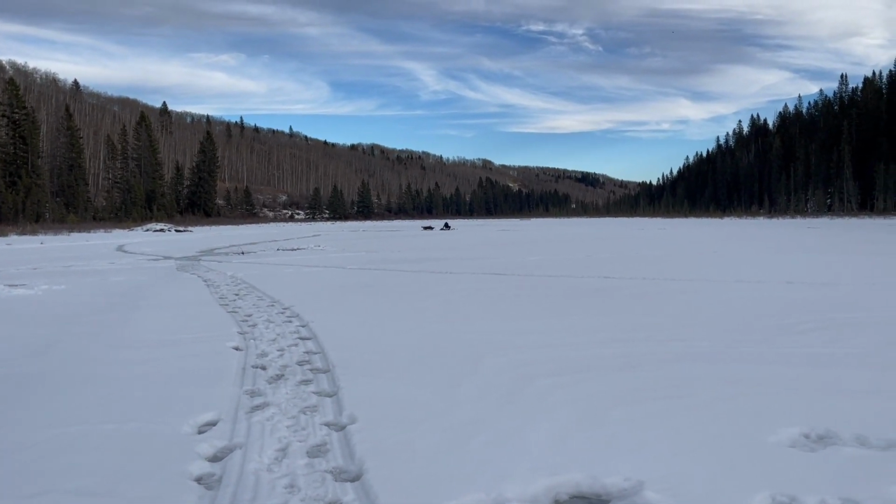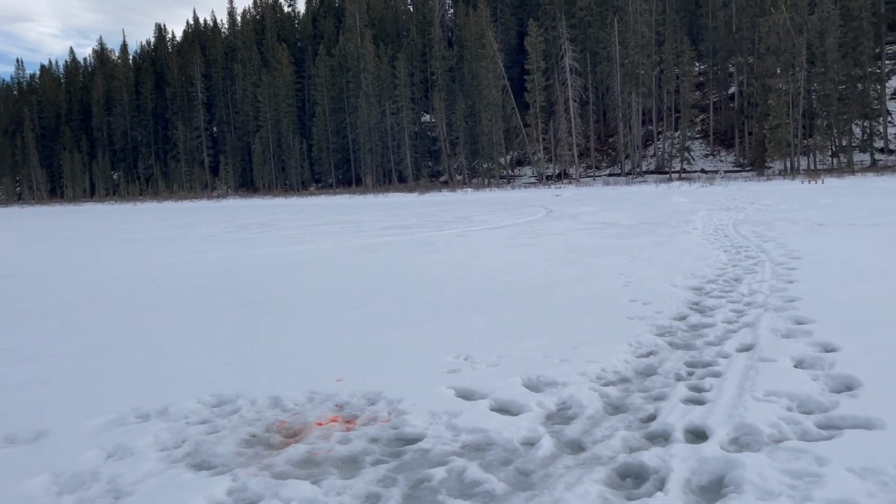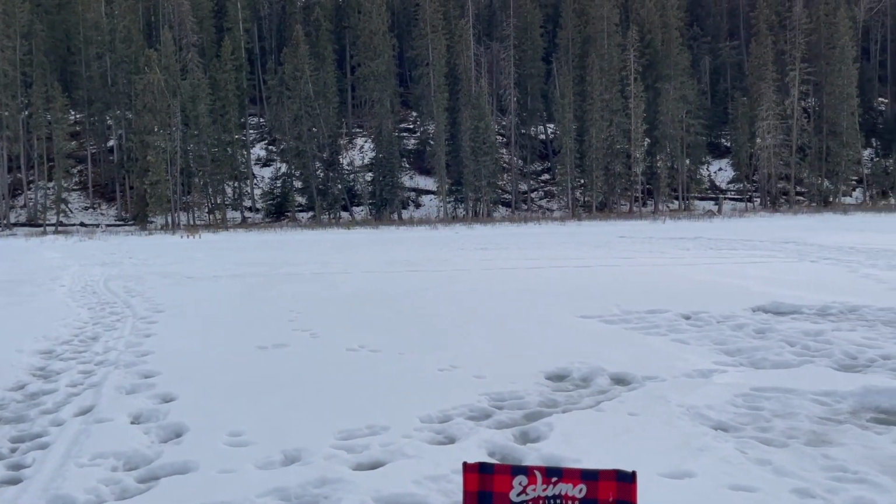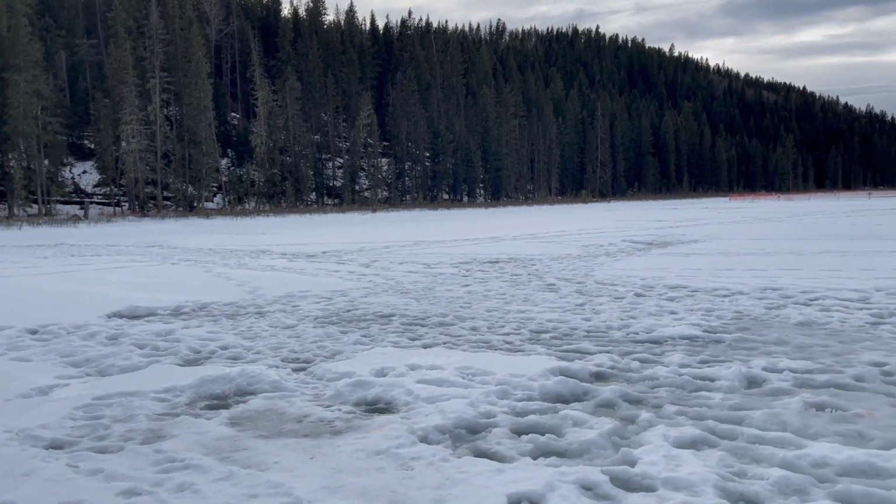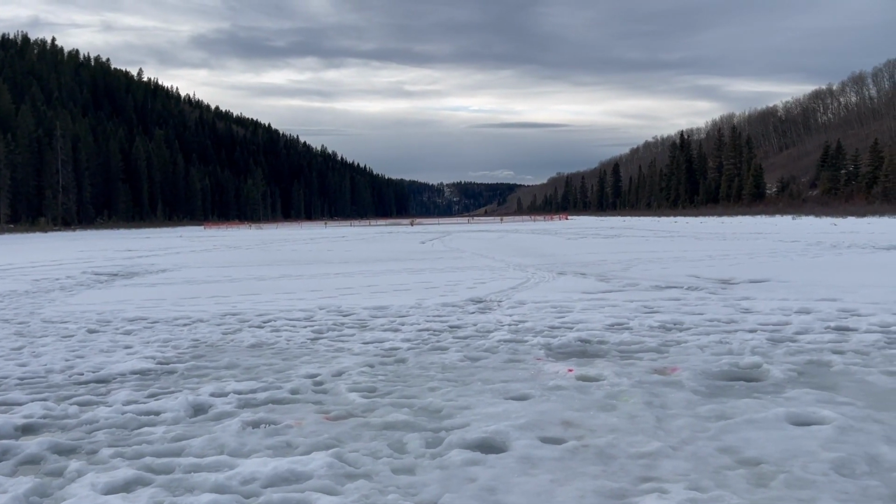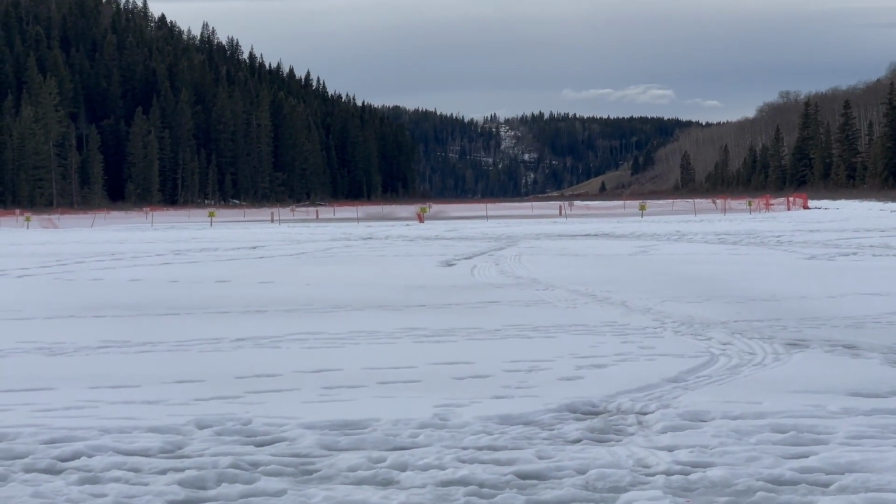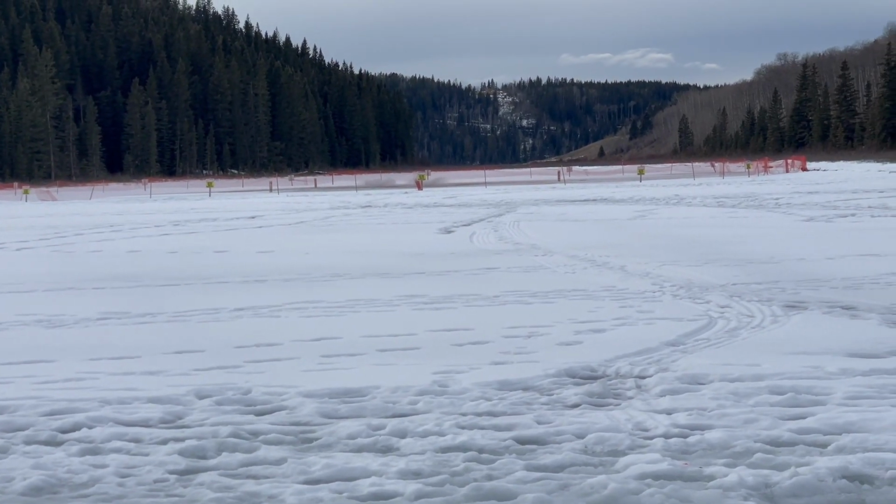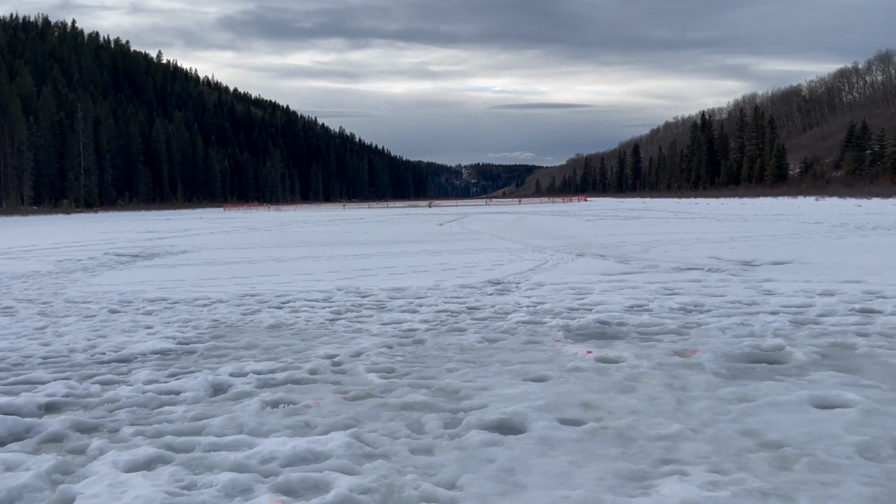Okay, this is Winchell. Beaver Dam over there. Let's move slowly. Here we go. My phone just died. And way over there, what do you call that, Vic? That's the aeration. Aeration, that's right. This lake is aerated, so we don't go anywhere near it, otherwise the fish will die. I bet you the fish are all in there.